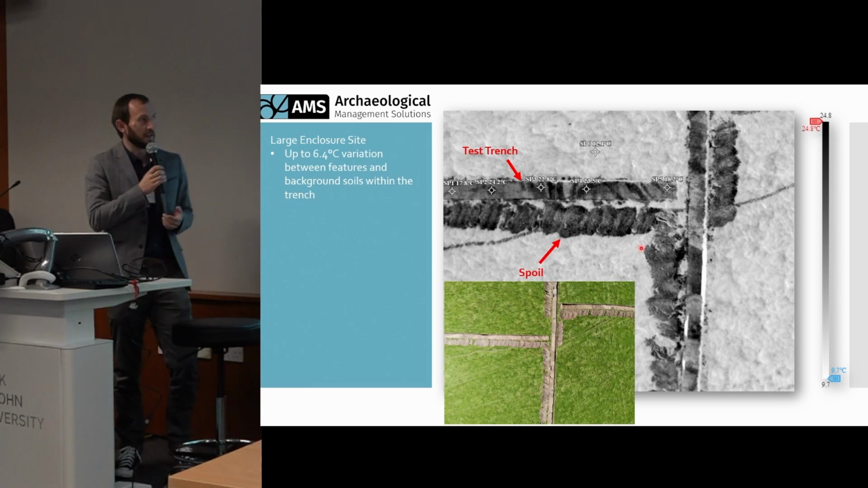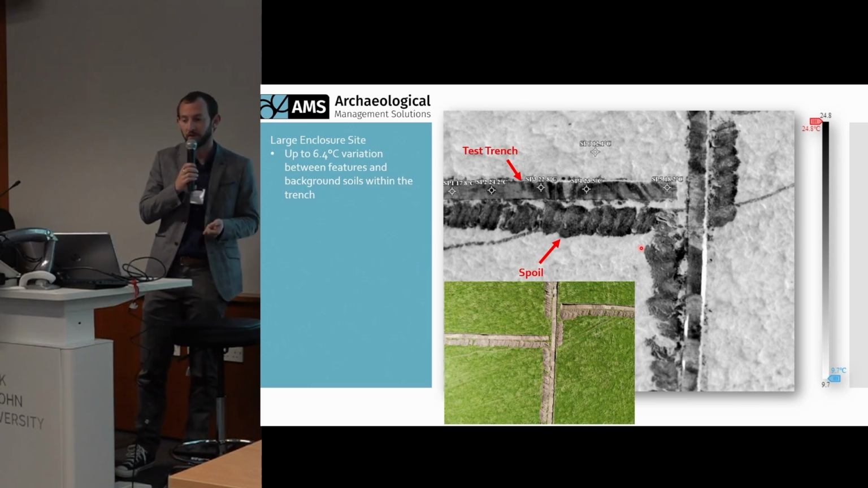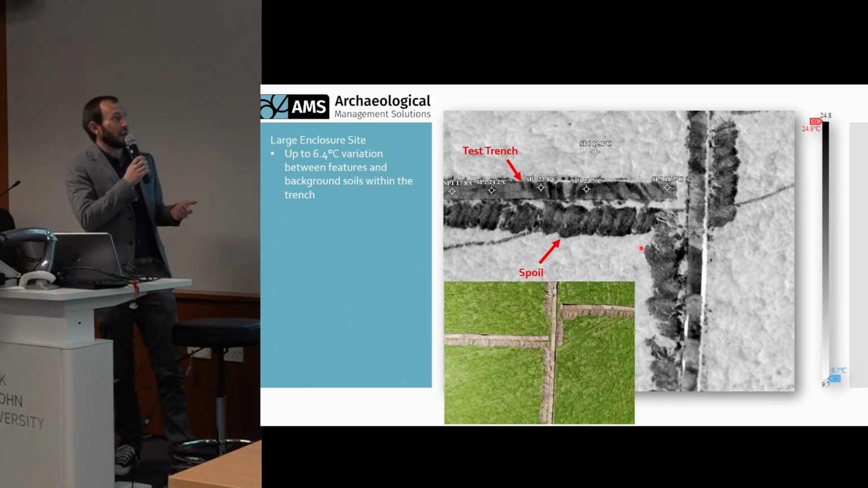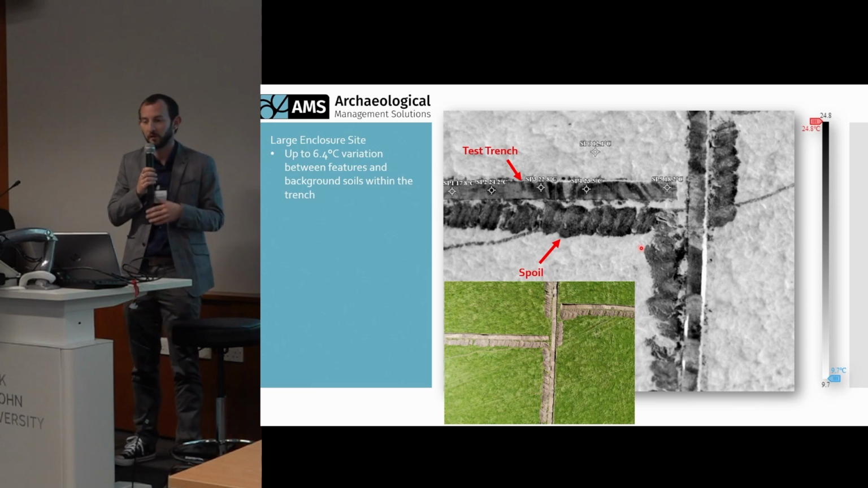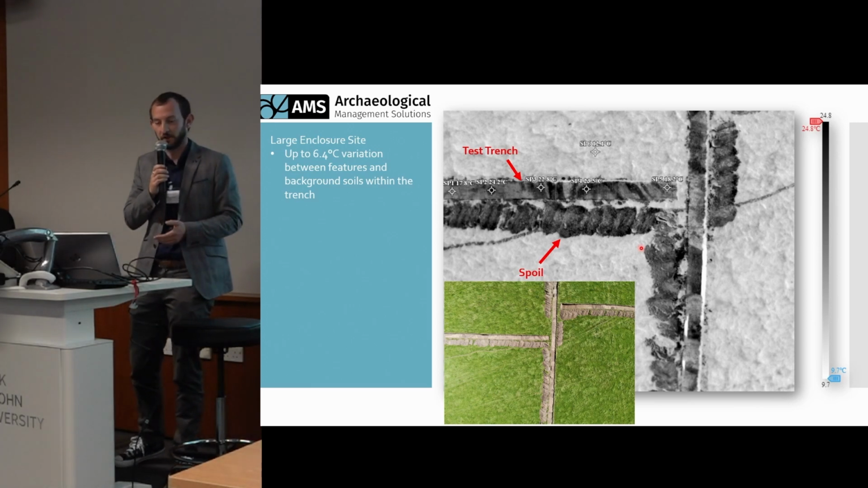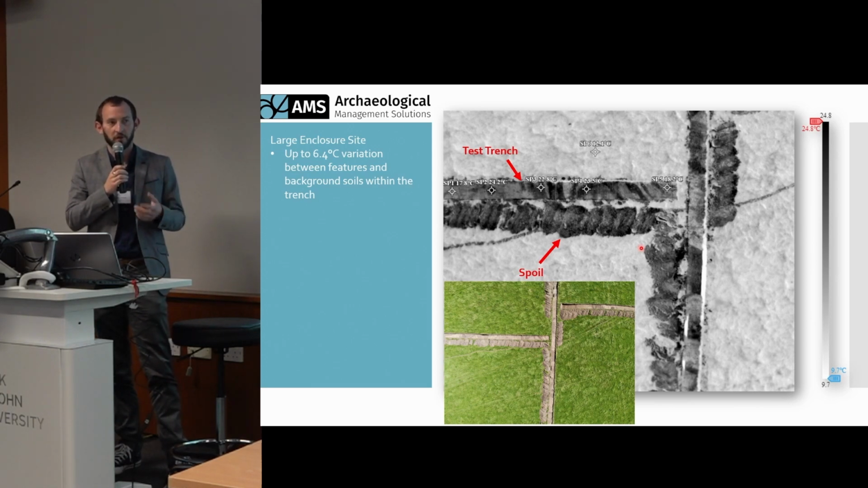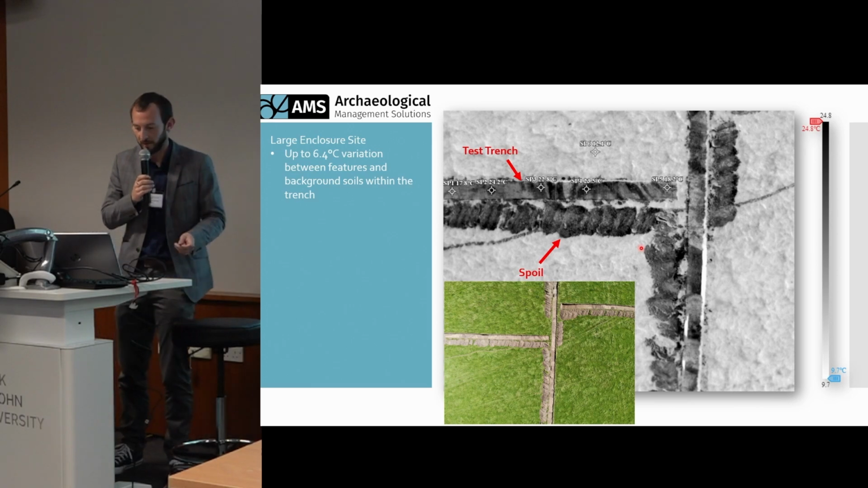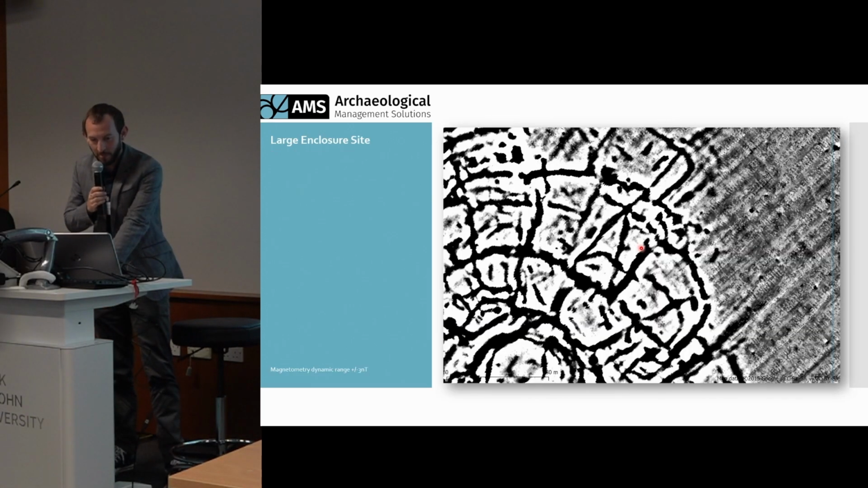Although the contrasts themselves are more what we're interested in than the specific temperature values, it is interesting to note that the camera detected up to a 6.4 degree temperature variation between the actual archaeological features and the background soils. This is most likely due to the higher moisture content.